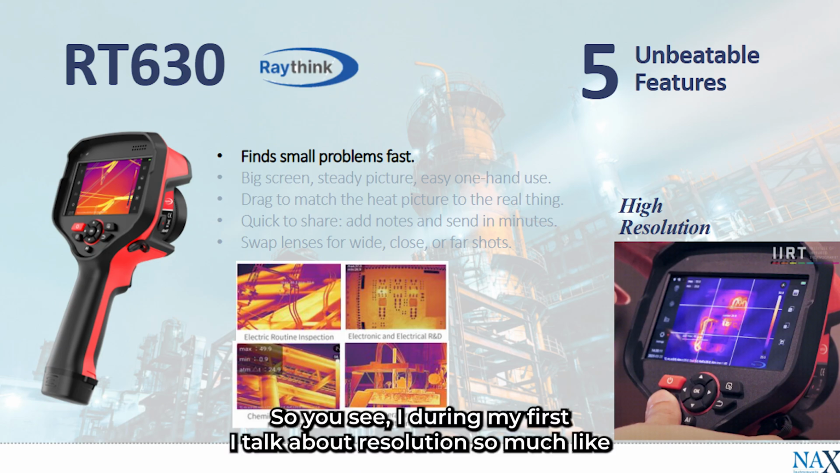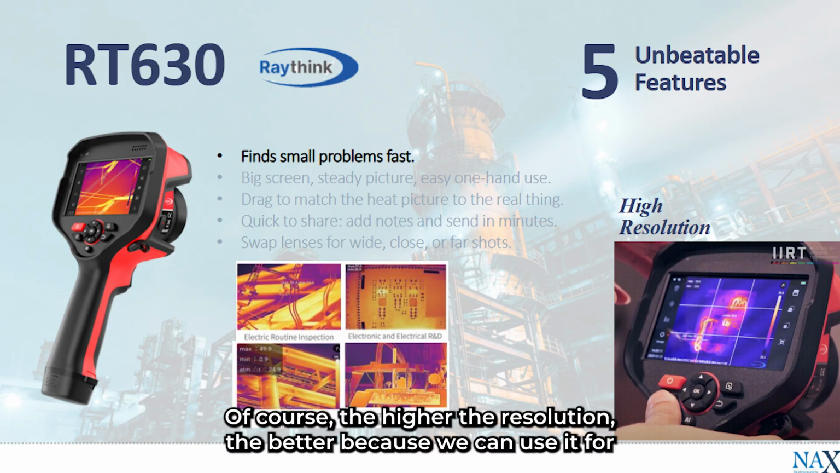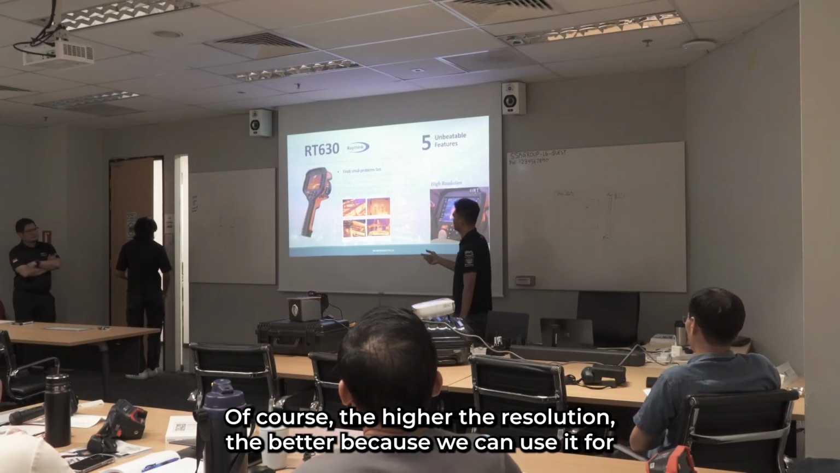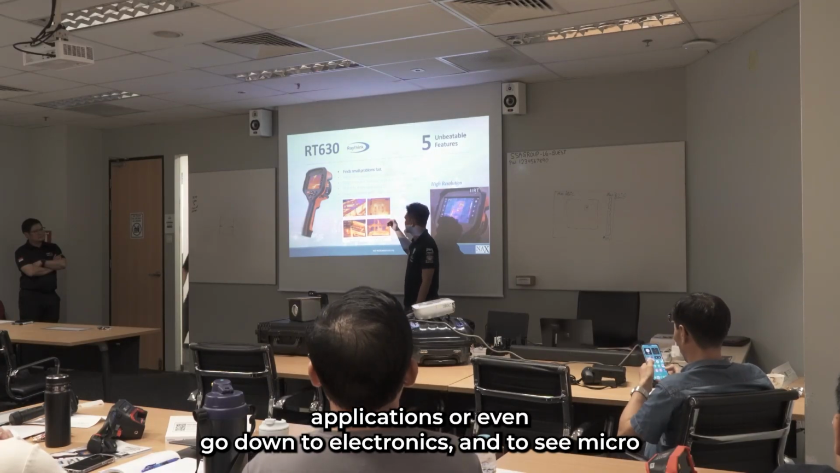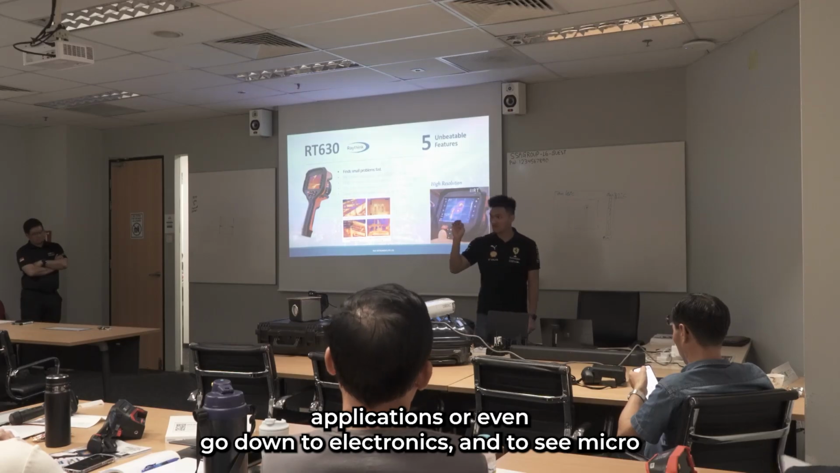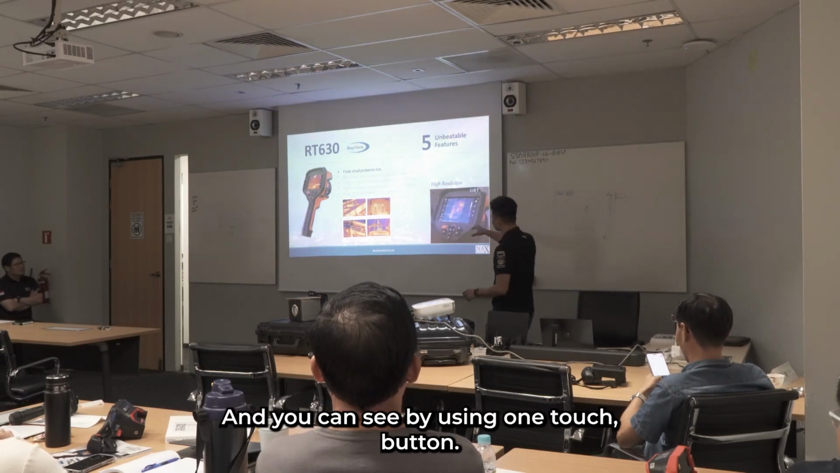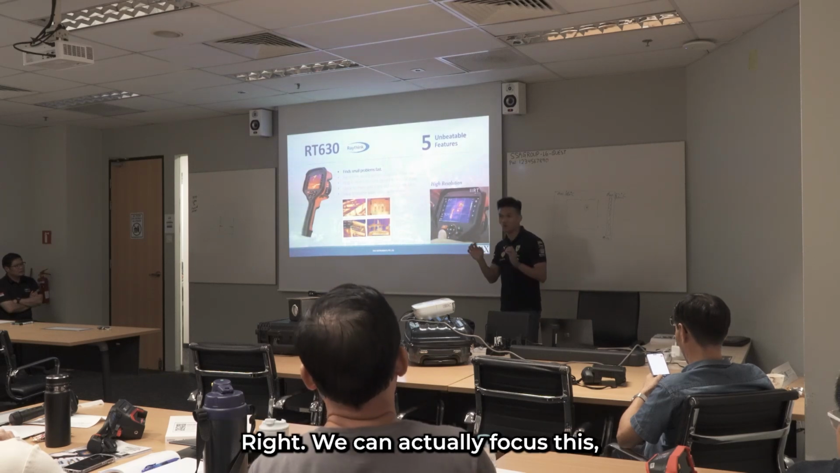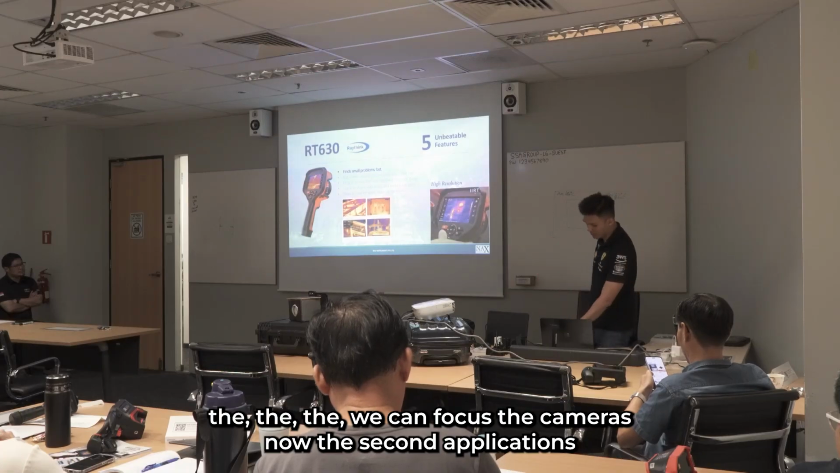During my first time, I talked about resolution so much, when we want to identify how to choose the best thermal camera. Of course, the higher the resolution, the better, because we can use it for electrical applications or even go down to electronics and see macro size applications. And you can see by using one touch button, we can actually focus the camera as well.